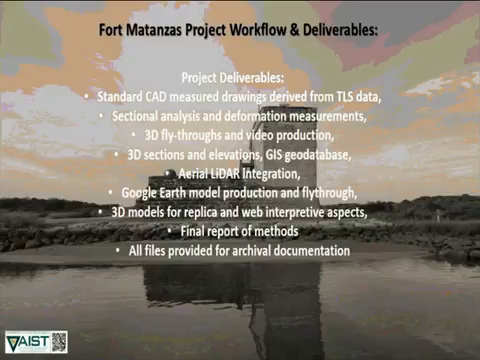And airborne LiDAR is an important application as well in a lot of the GIS work that we do in these parks. And then for the deliverables, again in concert with the park, we decide, okay, what are some of the things that you're going to want out of this?